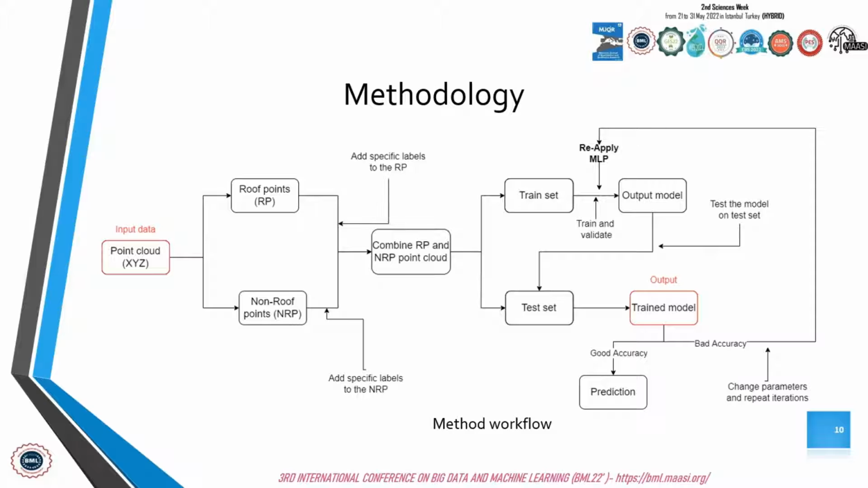After that, create the model using the multi-layer perceptron classifier and train and validate this model using our training set. And finally, test the model on the test set to estimate the accuracy of the model. If it has a good accuracy, then we can pass to the prediction. If not, we change the parameters and reapply our model on the train set.